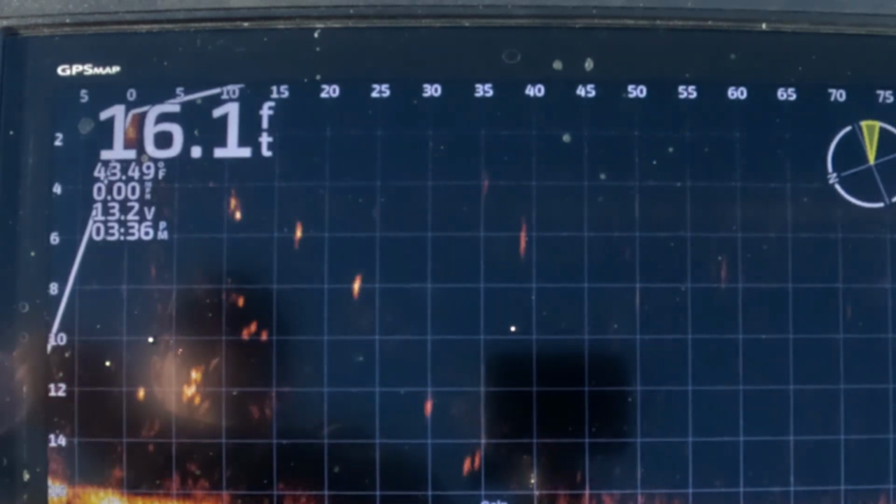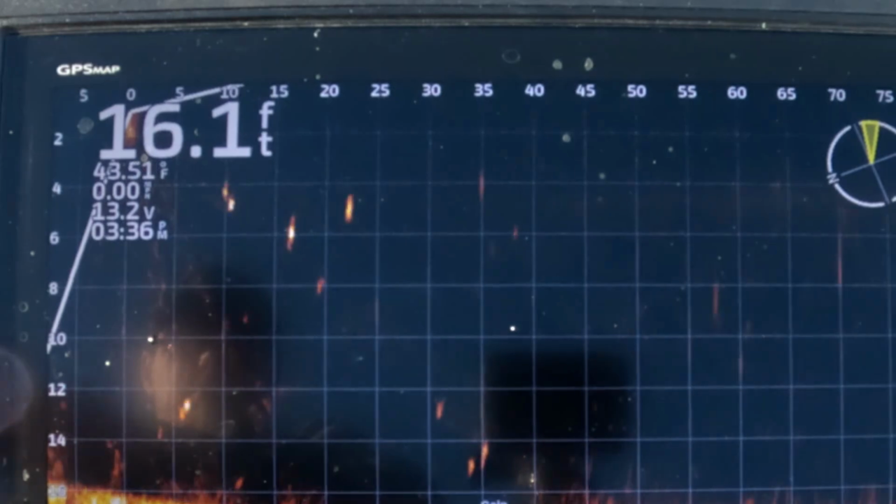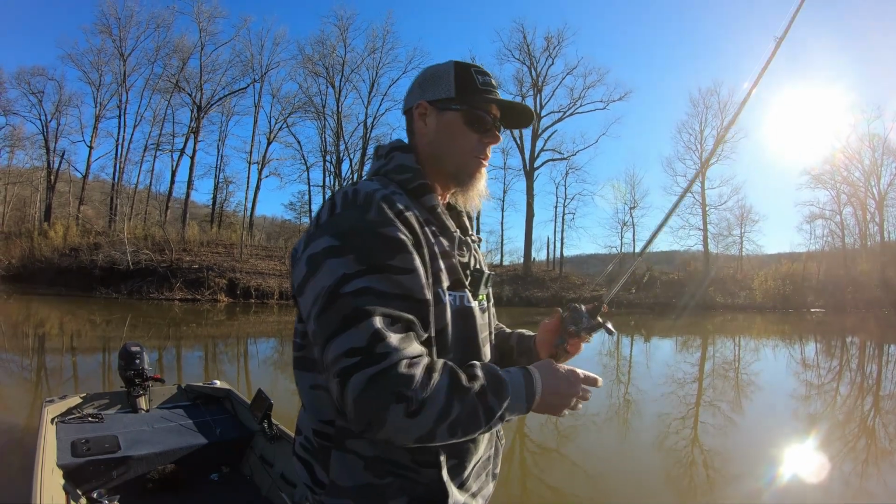But it's getting down there around 8. It's definitely staying down there deeper. Even as we get closer to the boat, it still wants to stay down there at 8. That fluorocarbon's keeping it down. So, you know, 8 foot fluorocarbon.